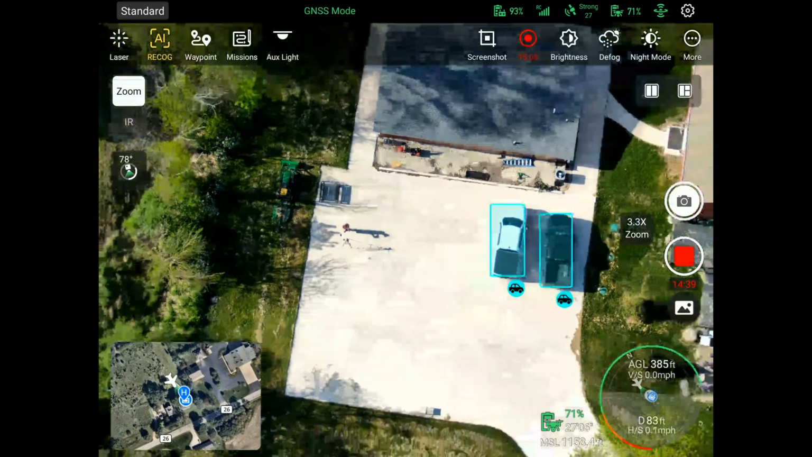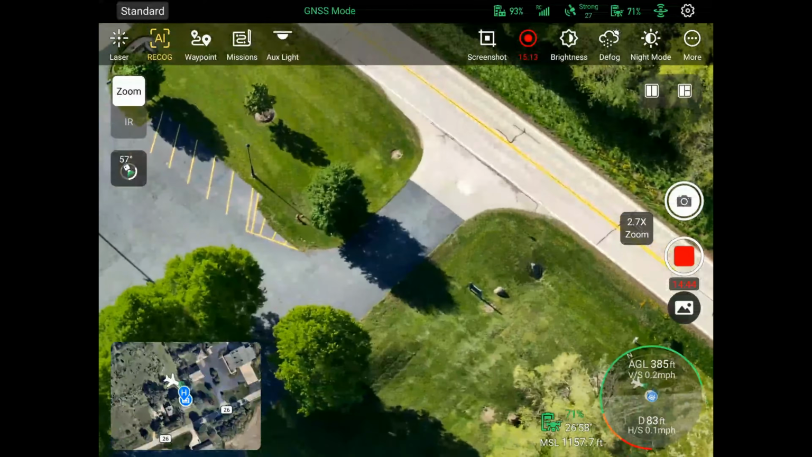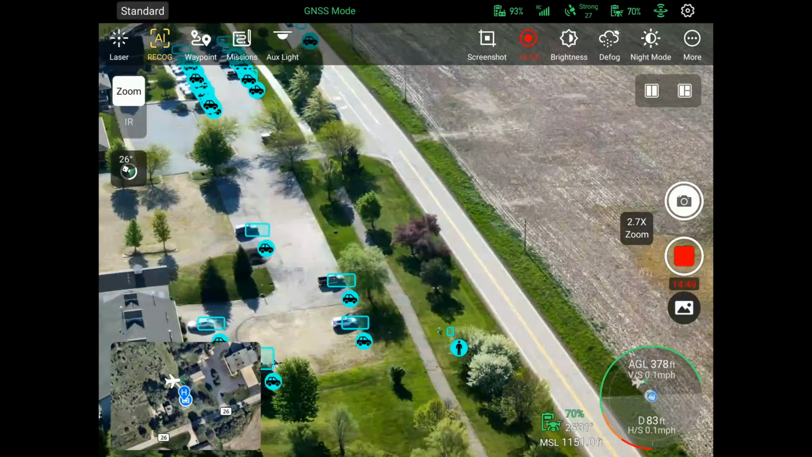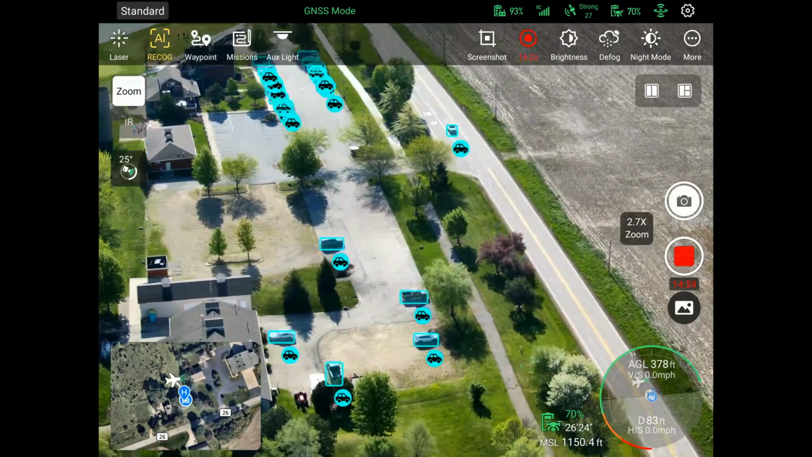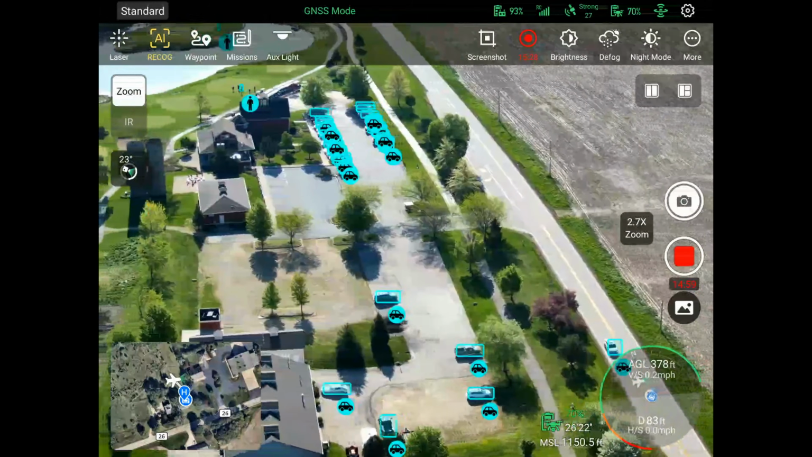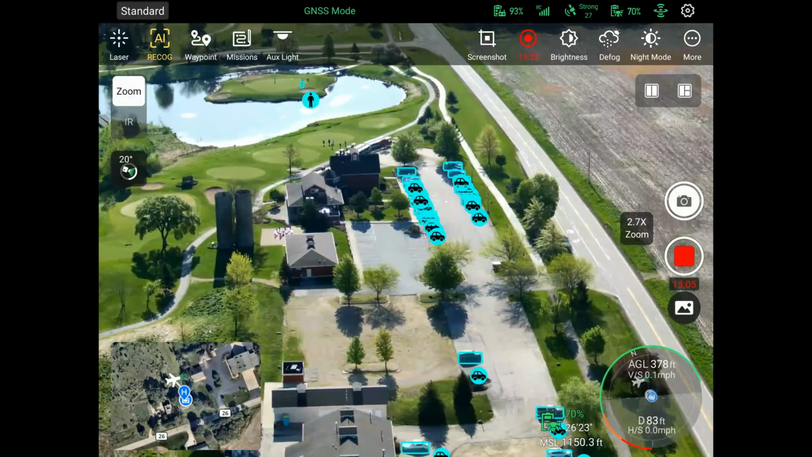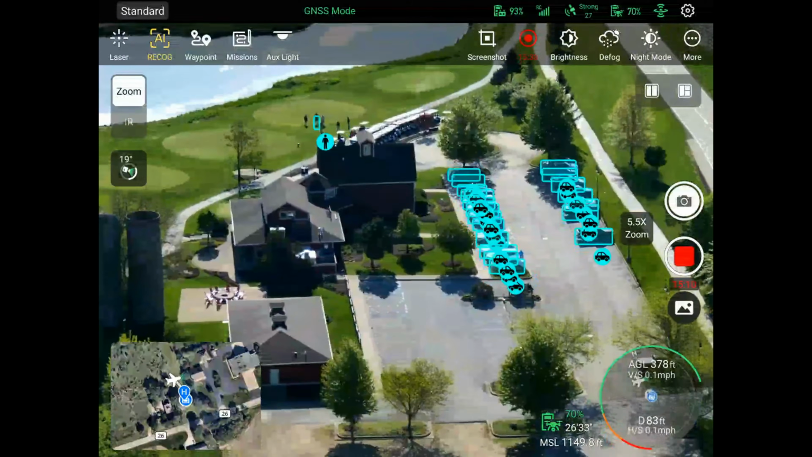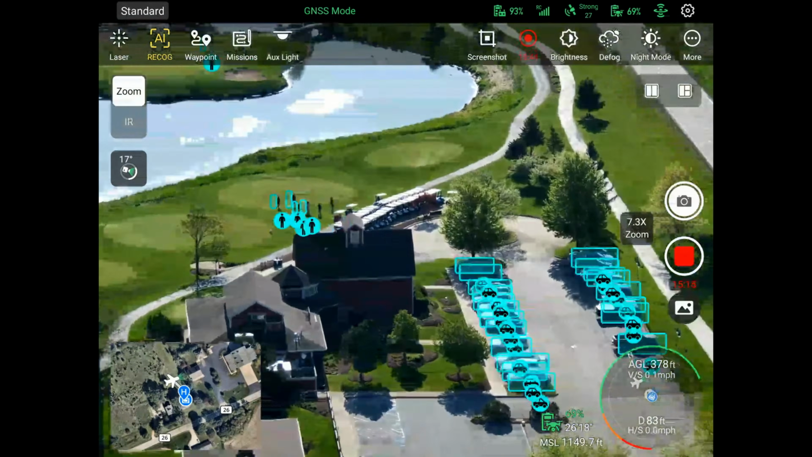I'll go up one more time. We'll take a look at the road and see. Let's find some cars. Oh, there's a whole bunch of cars. It sees a person standing over here. It sees a bunch of cars in the parking lot there. It sees the golfers standing way over there. So that's a long way. And it's recognizing that there are golfers all the way on the other side of the golf course. So yeah, interesting on that.